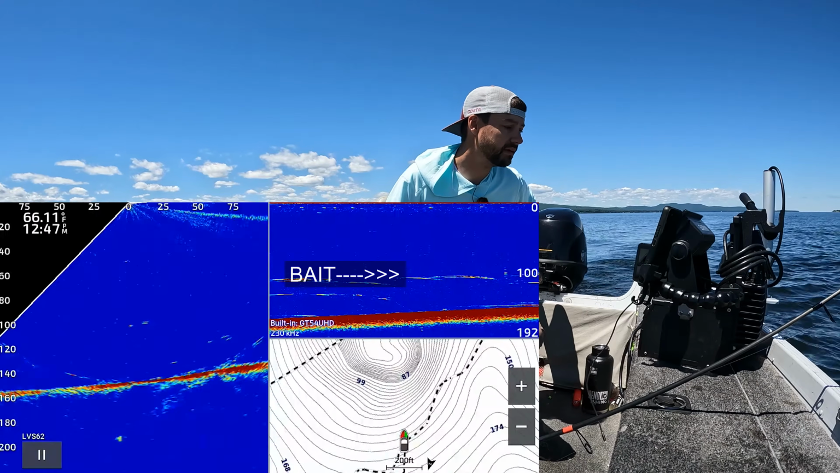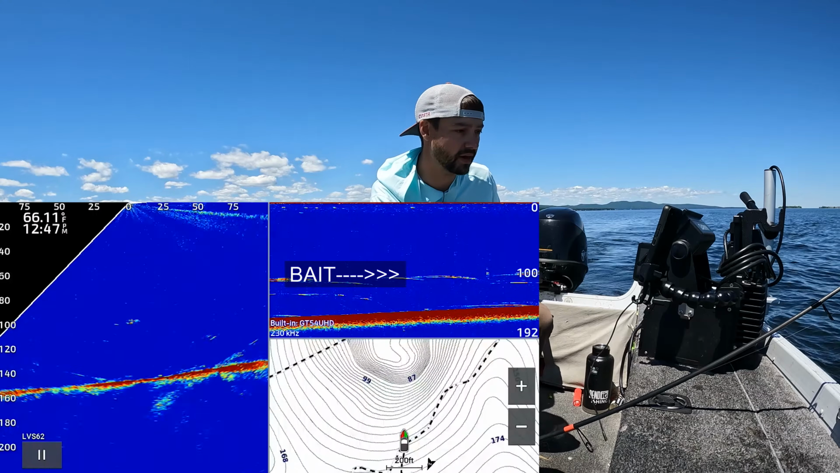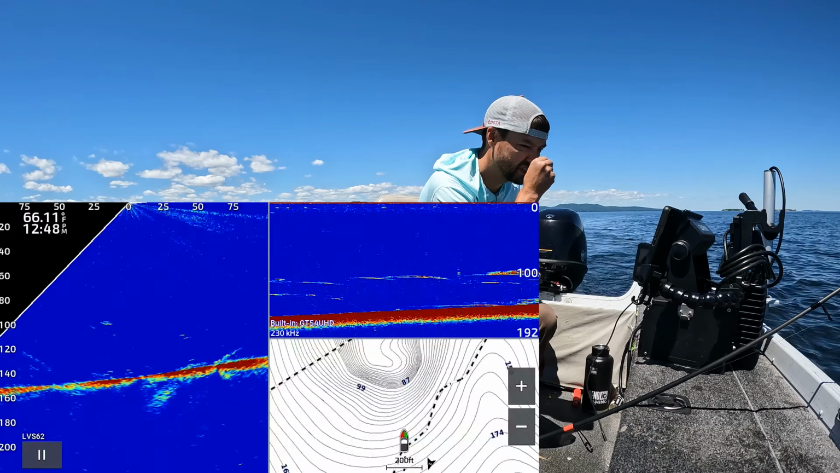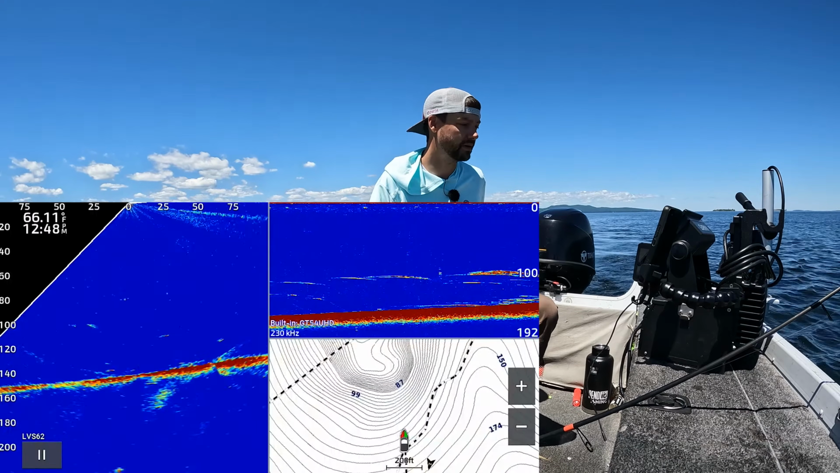And what you're seeing there is mainly bait. So see how it's like nice faint little marks? What we want to see is more solid marks towards the bottom. So we're easing up onto this hump here.